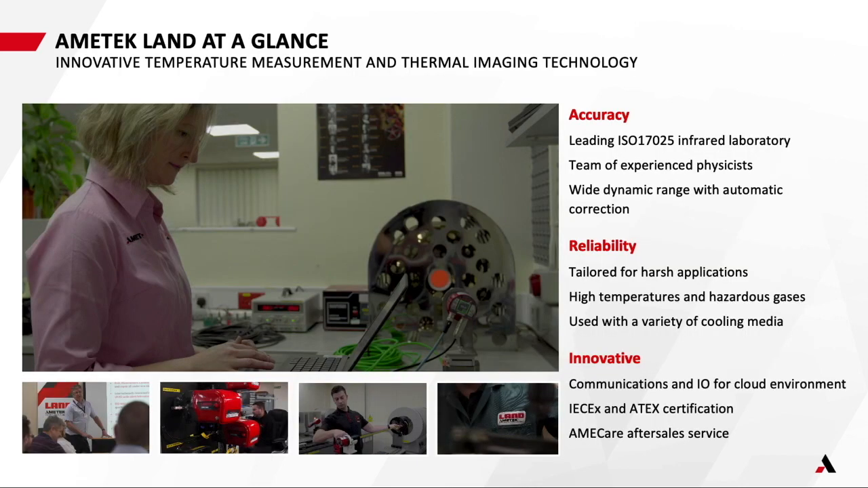At a glance, AMETEK Land has been doing temperature measurements since 1947, and really from the beginning our emphasis was on temperature accuracy using non-contact methods. So we have one of the world's leading ISO 17025 laboratories in Dronfield, Sheffield, UK. We have a team of very experienced, very smart physicists who focus on wide dynamic ranges, so we like to be able to give accurate temperatures across the whole temperature range in industry.